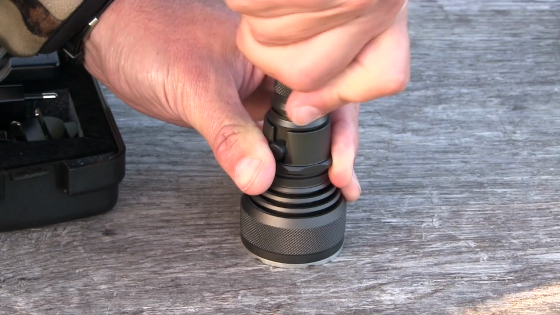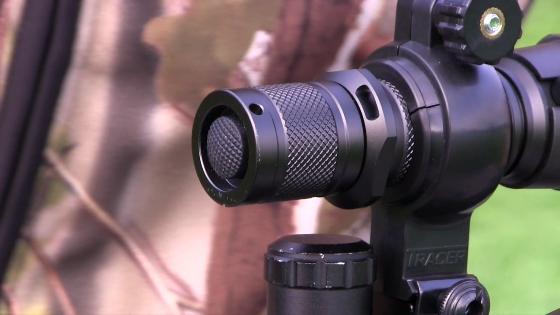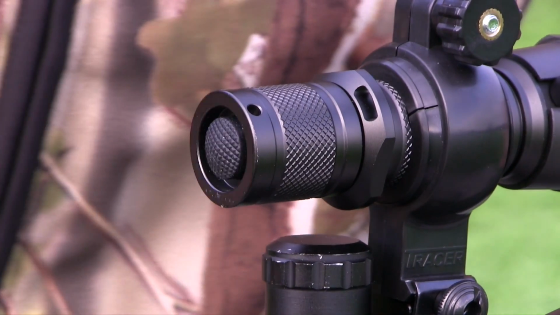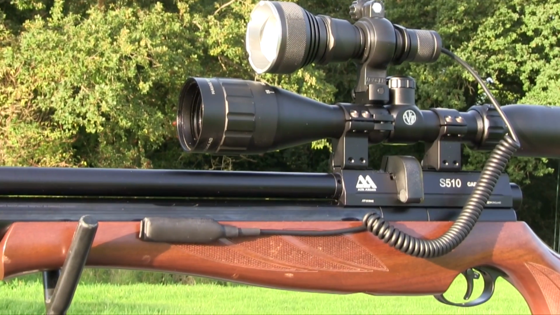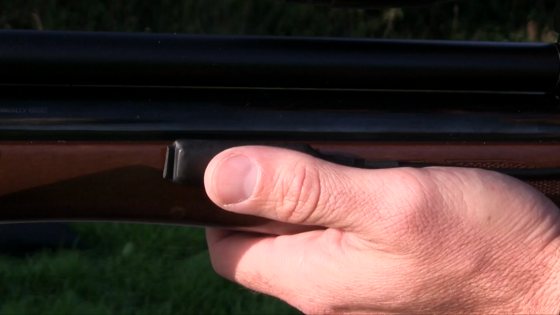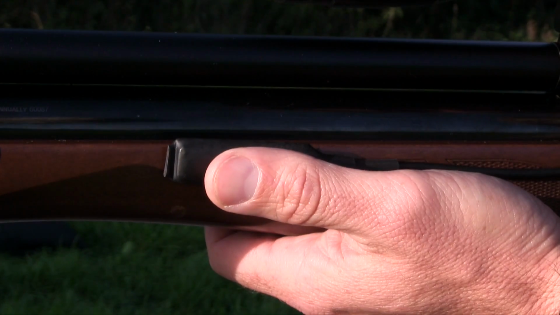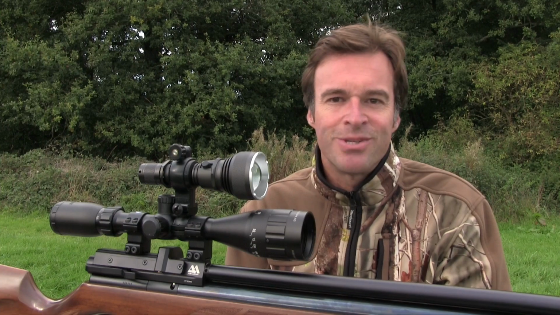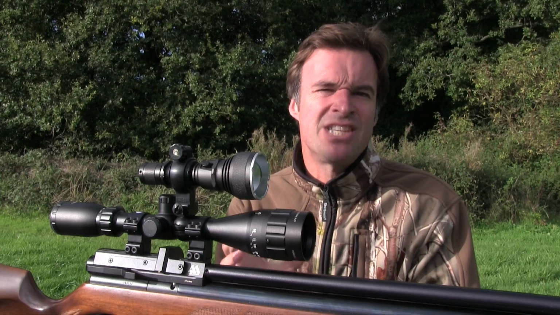The lamp simply switches on and off with a flick of the switch at the tail end of the torch. The kit also includes a stock mounted switch, which you just screw in place of the conventional tail switch. With the stock mounted switch in place, you can flick the torch on and off without having to compromise your gun hold. My favourite feature of the LEDRay F900 is its mounting system.